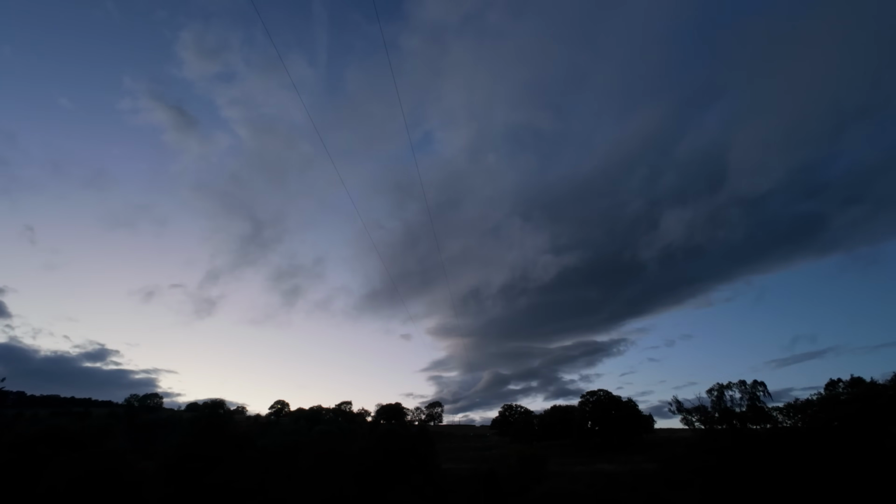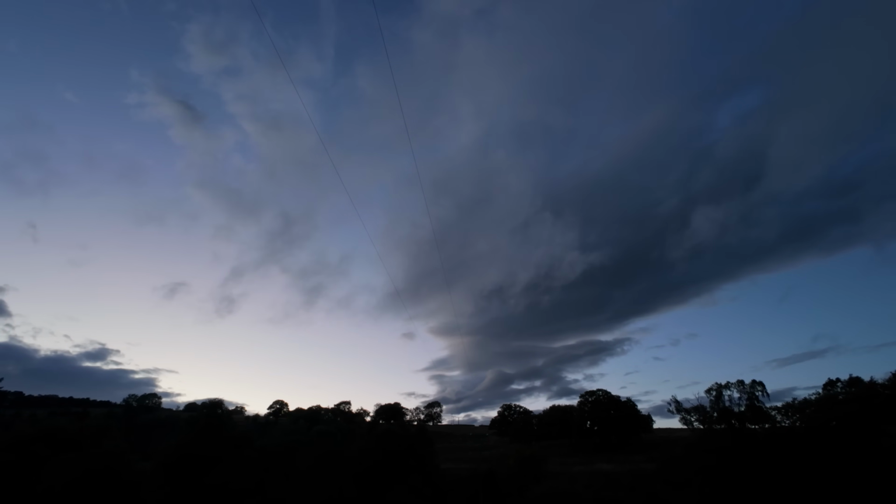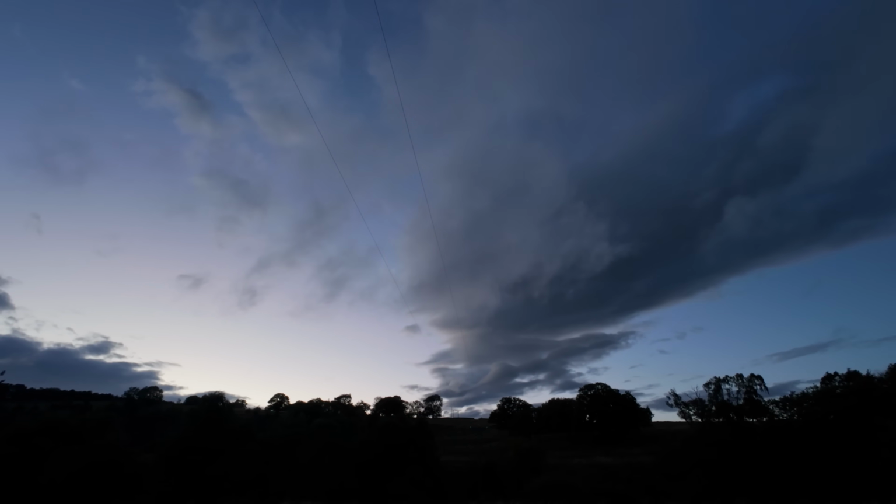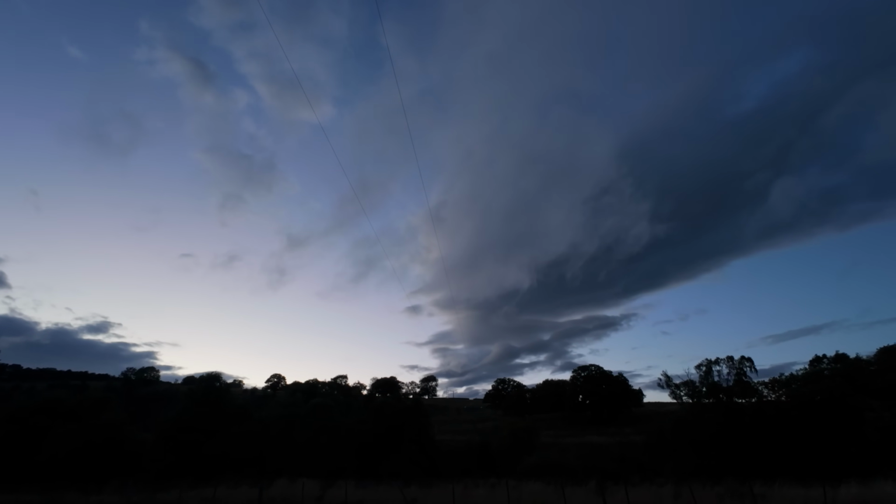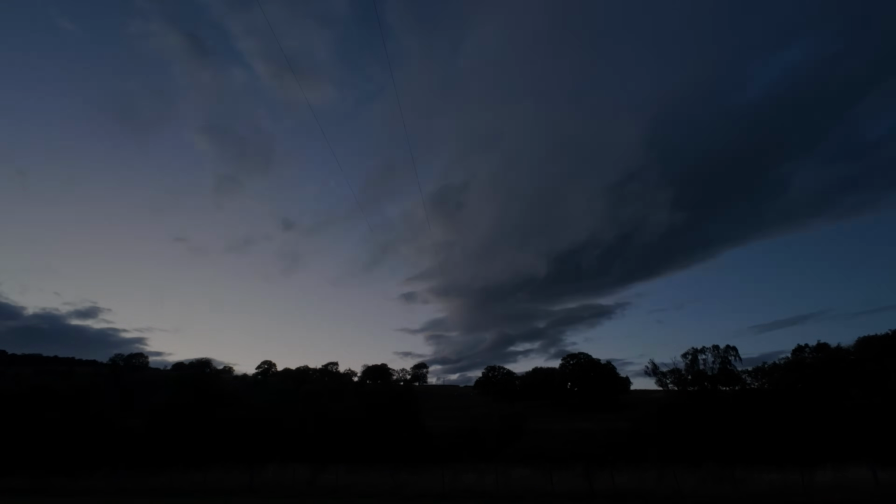As you can see from the clouds there, that wind is shifting along. It's not too bad here in the bottom of the valley though, so let's just hope the rain stays off. But we just know that's probably not going to happen. You never know, we might be lucky.